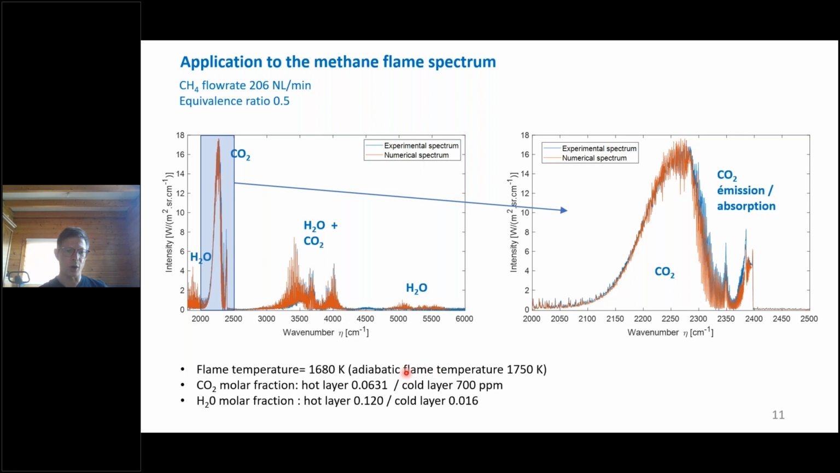And what is observed is also that the CO2 molar fraction is 6.3%, whereas the H2O molar fraction inside the flame is 12%. And this ratio between the CO2 and the H2O is in agreement with the stoichiometric combustion, because, as you know, CH4 gives 1 CO2 and 2 H2O.